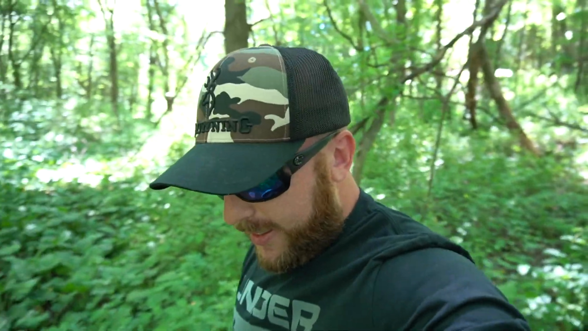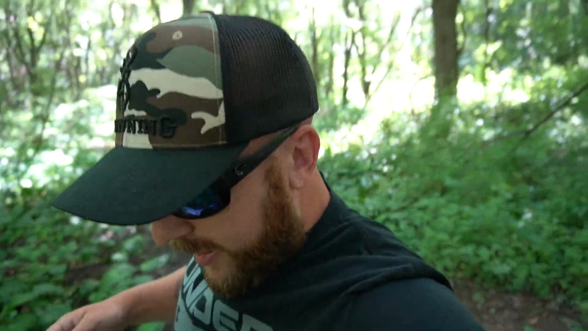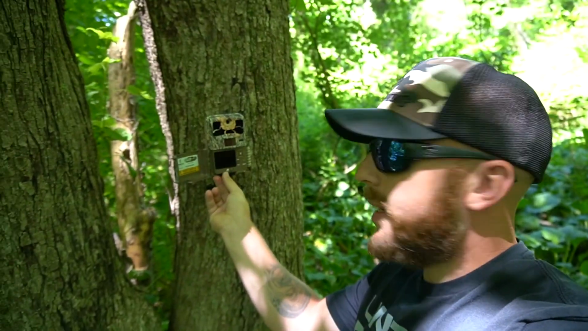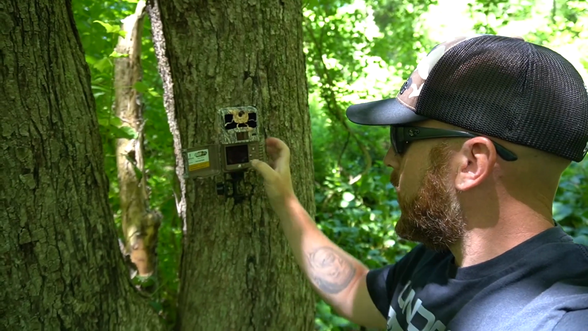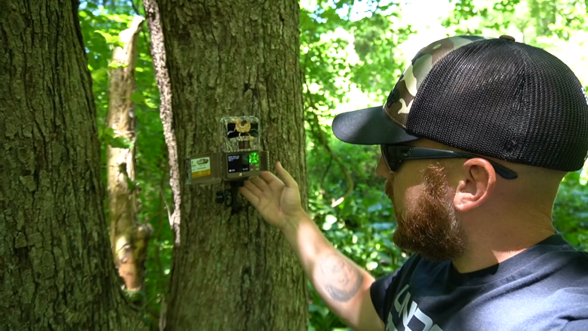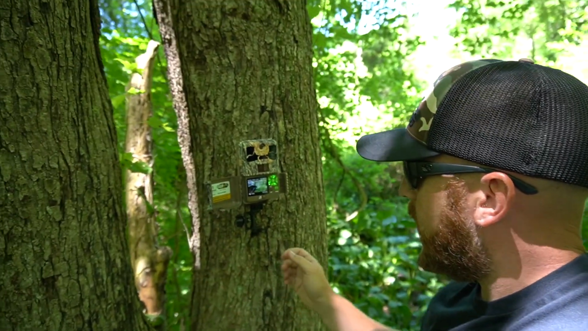But what I love about the trophy rocks is it doesn't attract all the other animals, mostly just deer, so you don't have a bunch of unnecessary pictures and videos on your trail cams. But let's go back over here to the Spec Ops Edge and get it set to video. Alright, get this SD card back in here. Did want to angle it down just a tad. I'll do that in a second.